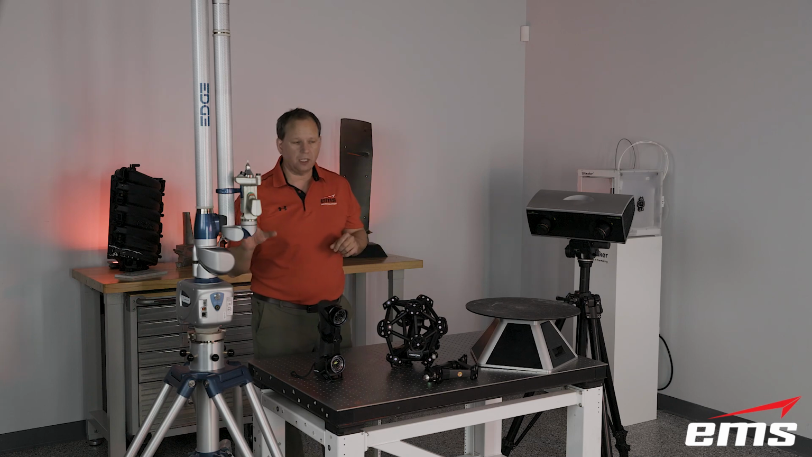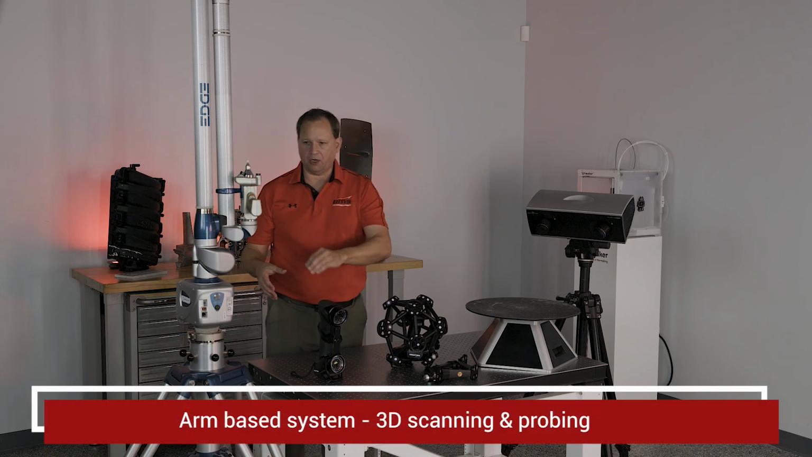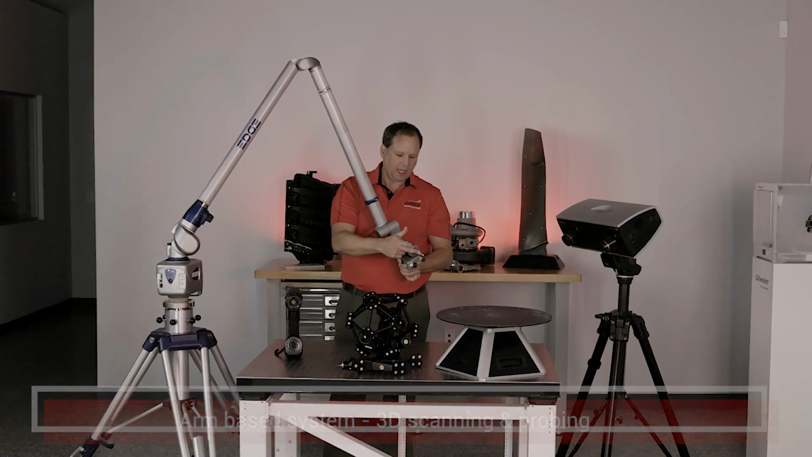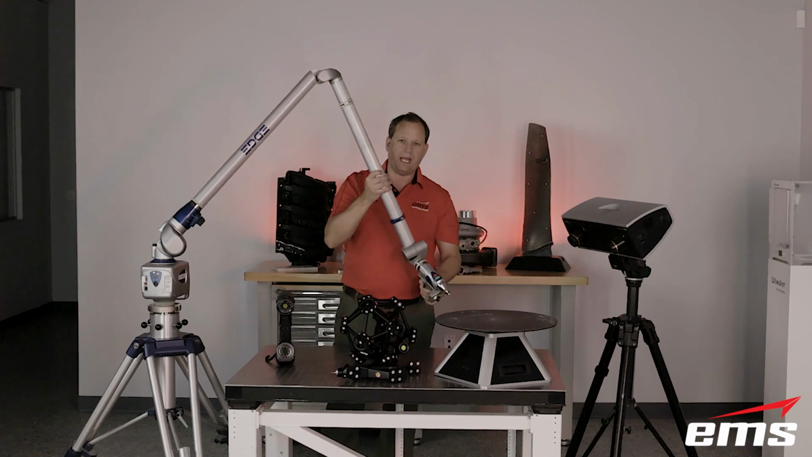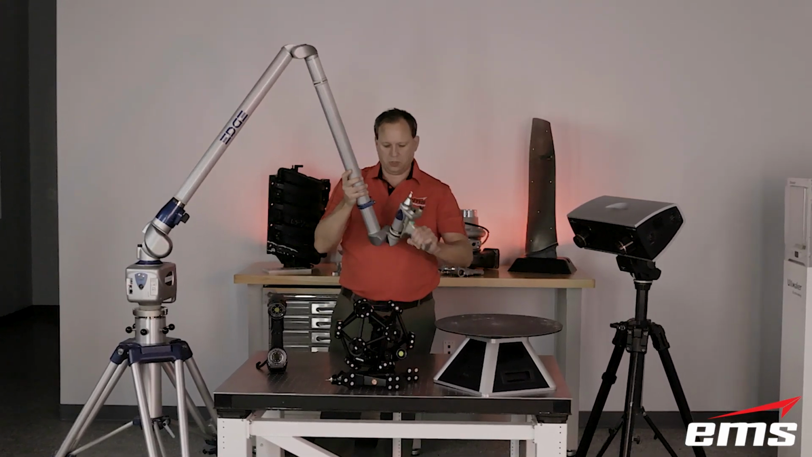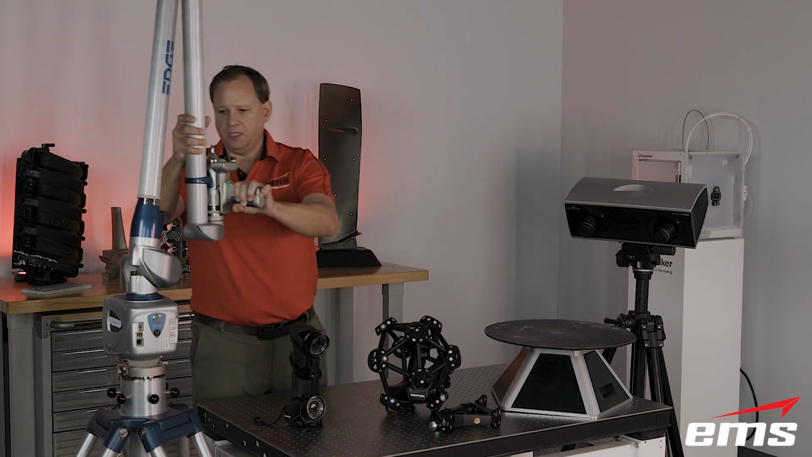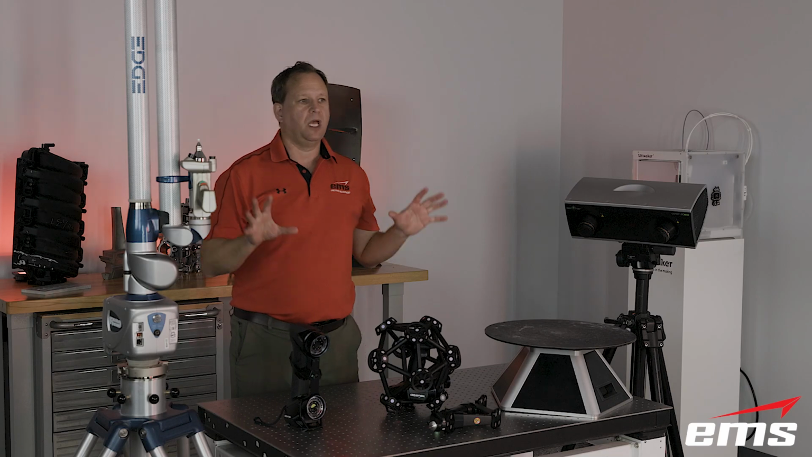And then last over here, we have an arm-based system. This typically mounts on a tripod like you see here, and this arm articulates out and allows you to probe and scan. So this one has a probe and a laser scanner on it, and you basically pull the trigger, move around and scan, or you pick points as you go along. So this is also continuous scanning while you're scanning, and then obviously when you're probing points, you're holding it still. So this is what we call an arm-based system. That's kind of the definition for this.